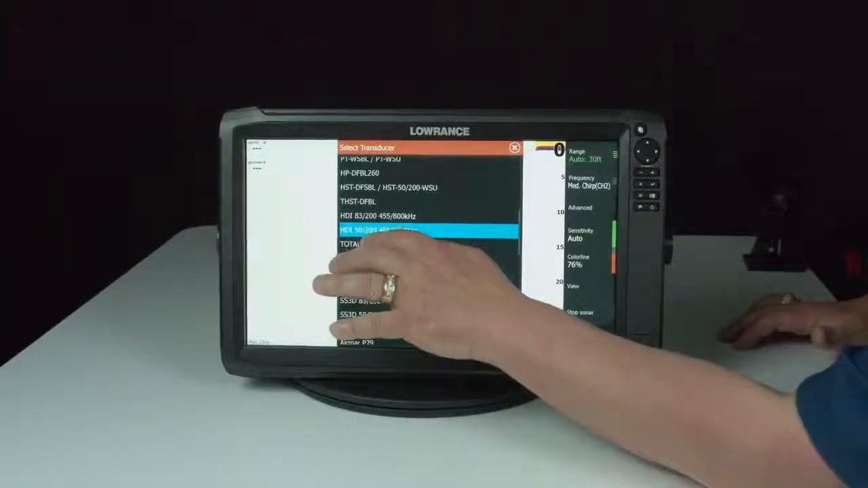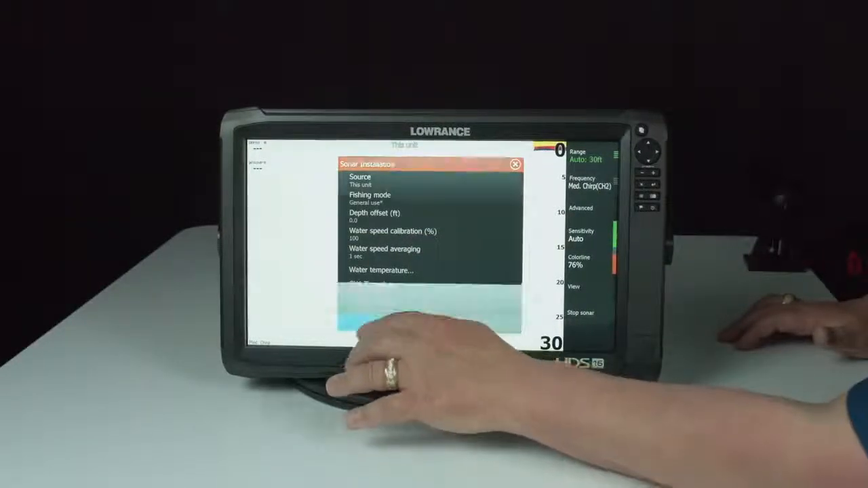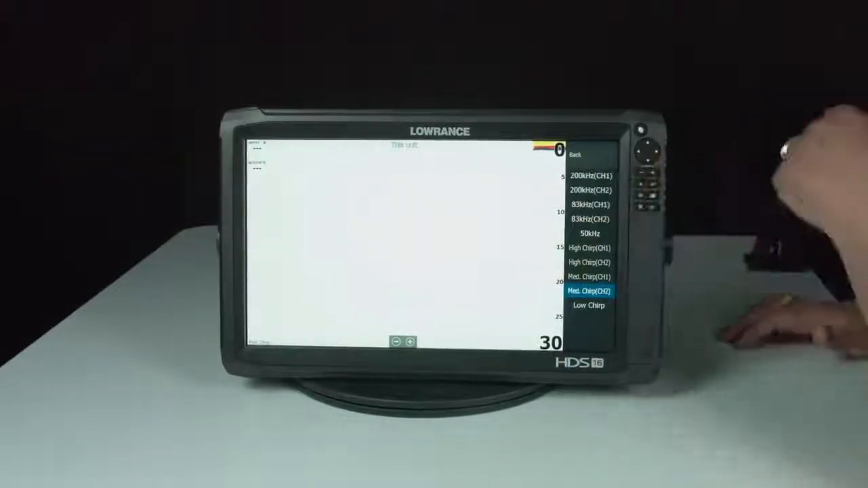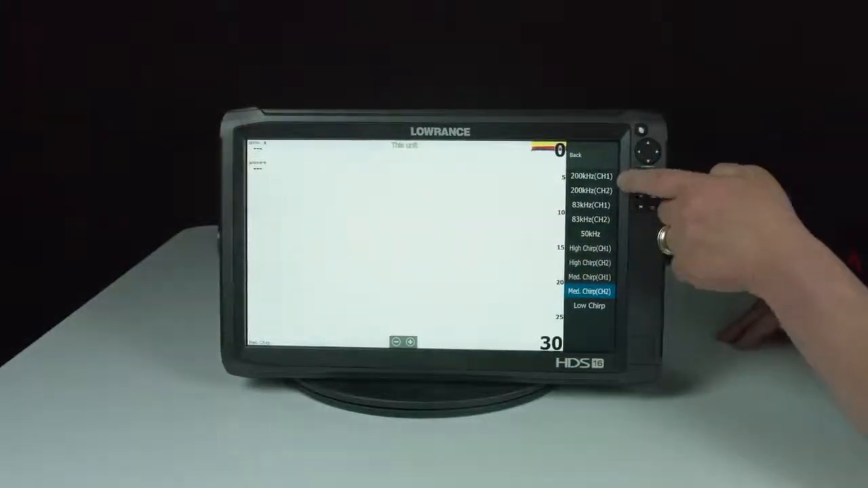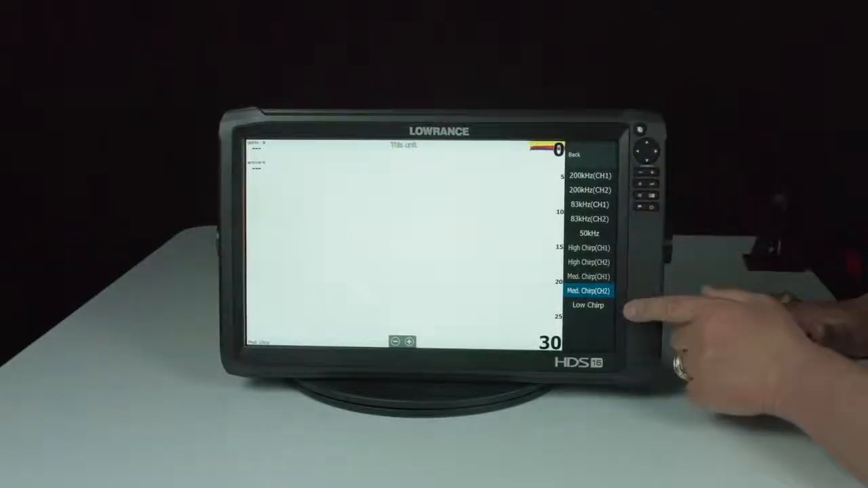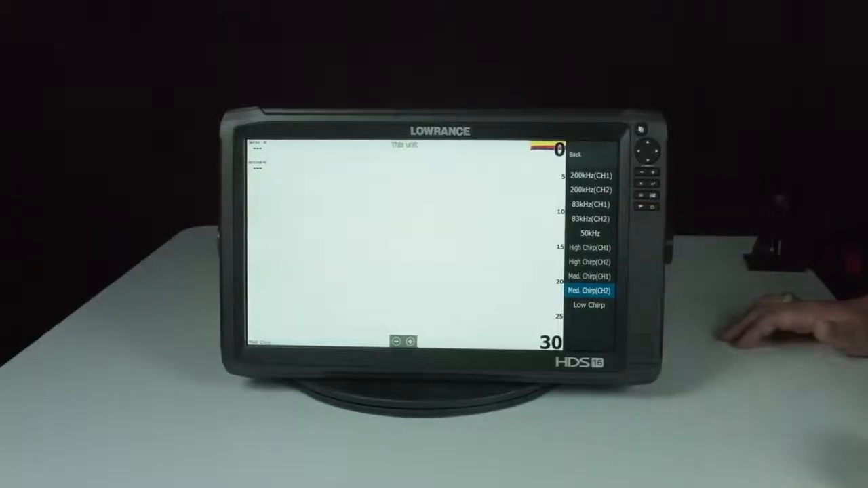So we would select TotalScan mid-high here. As you can see, it populates there. We hit Save. Now if we look at the frequencies over here, it shows channel 1, which is your blue sonar port. We're not going to mess with those. Any one you want to select with the TotalScan is going to have channel 2 behind it.